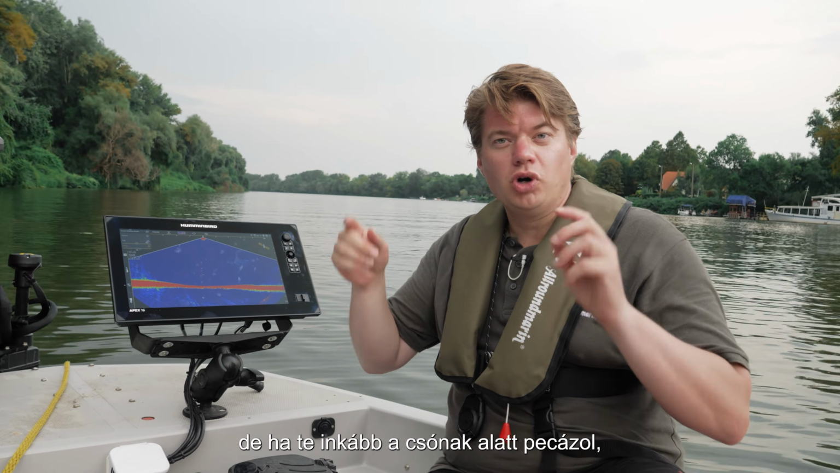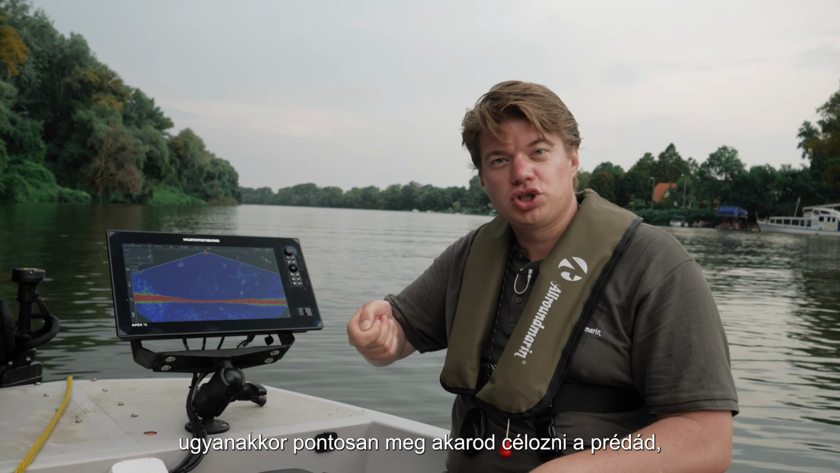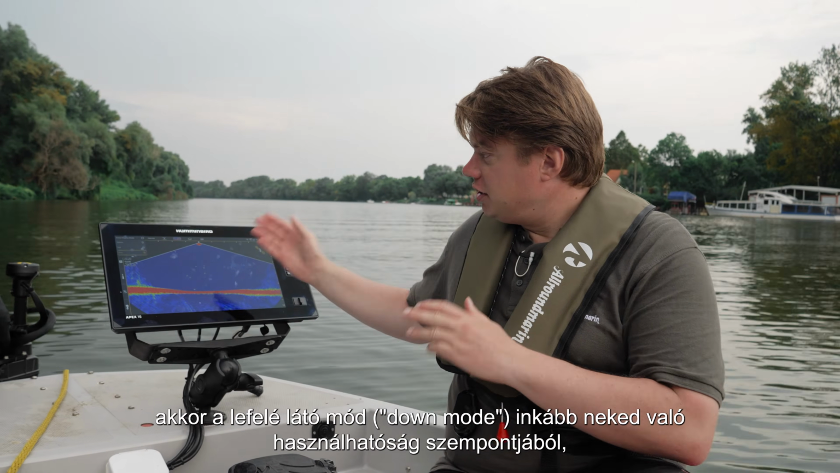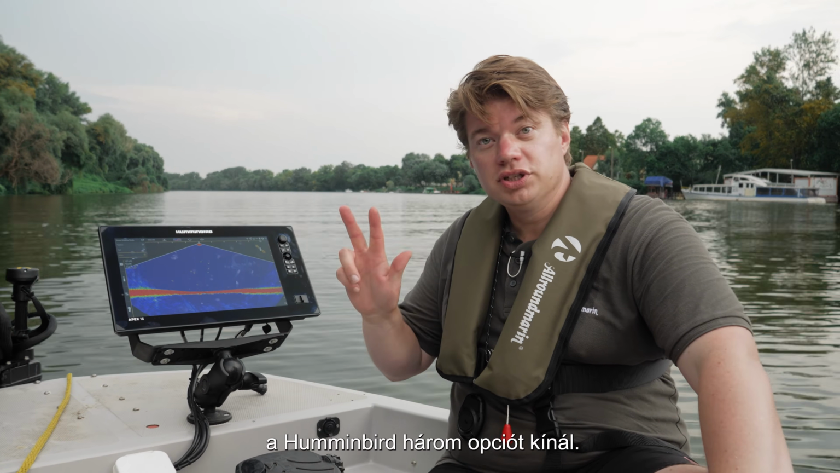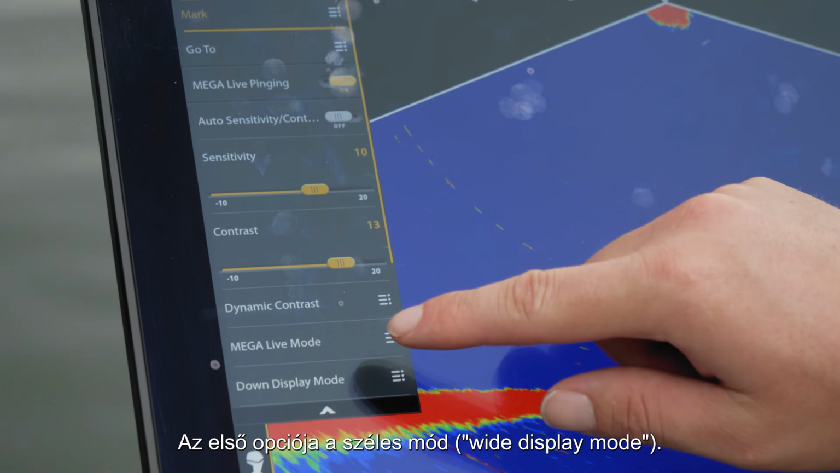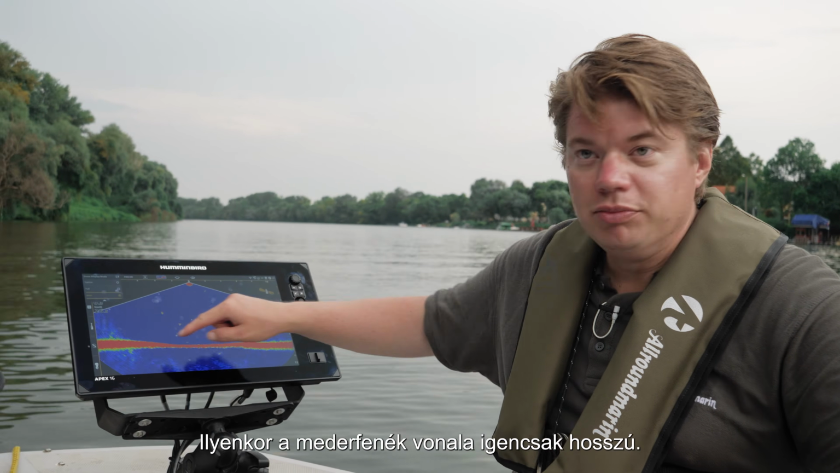But when you fish more under the boat, when you want to precisely target the fish, when you fish vertical, or when you are a catfisherman and you clonk, then the down mode is for you. There are three options Humminbird gives you. First, it's the wide display mode. Then you see the longest bottom line.